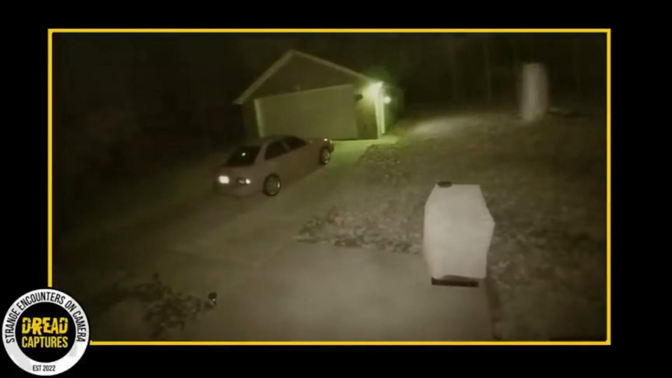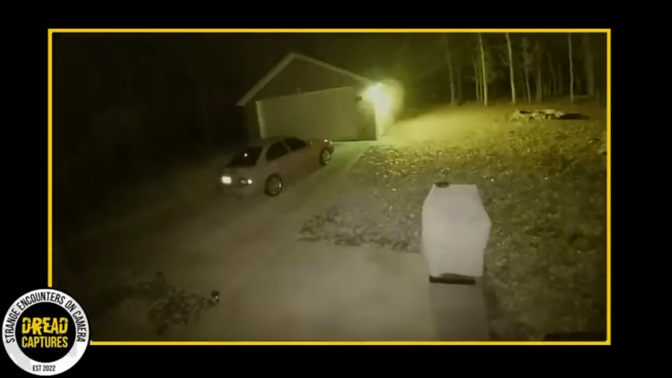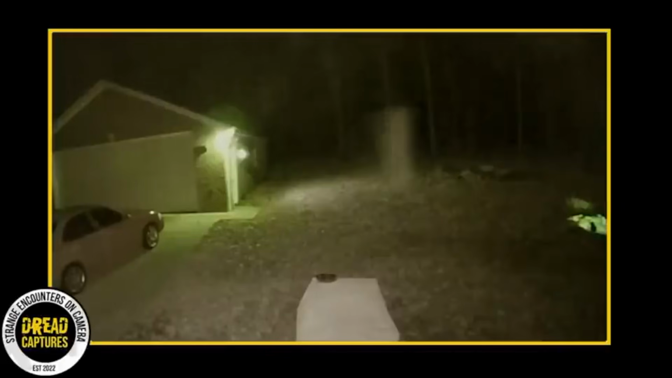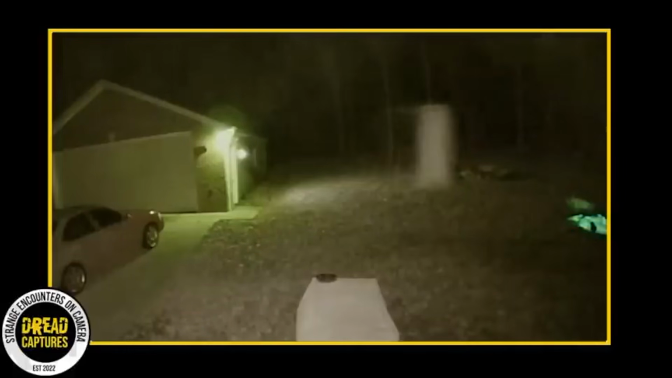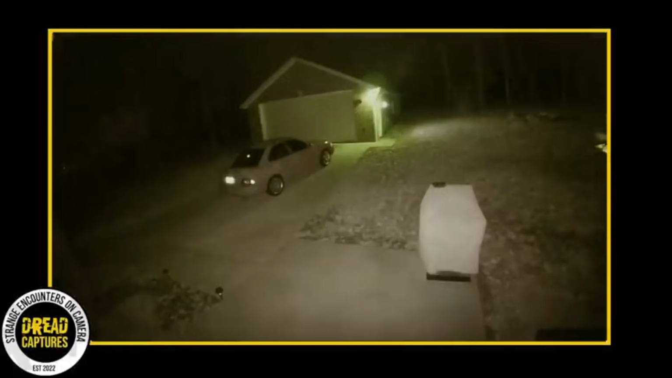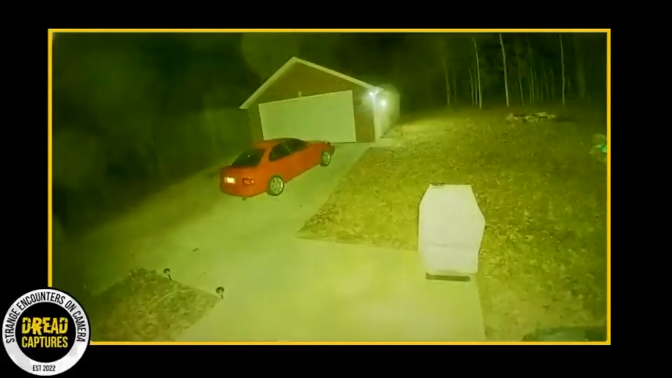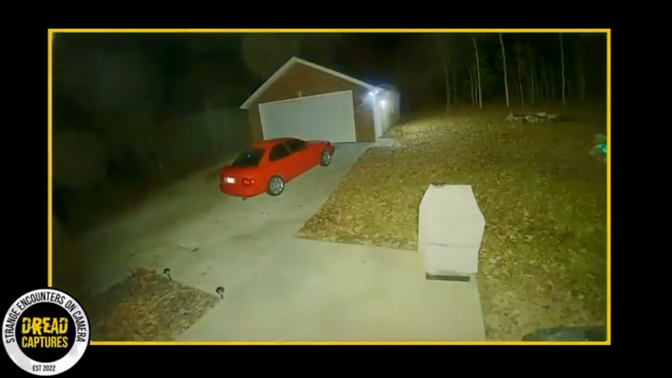Now, here's where it gets interesting. Her camera picked up a figure that's pretty hard to describe. It was semi-translucent and shaped like a rectangle. Even more bizarre, it seemed to move in a really strange way, as if it were walking, but without any feet that you could see. It's not the sort of thing you'd expect to see strolling through your backyard, that's for sure. After this strange figure vanished from the frame, a motion-sensitive light in the area suddenly switched on.